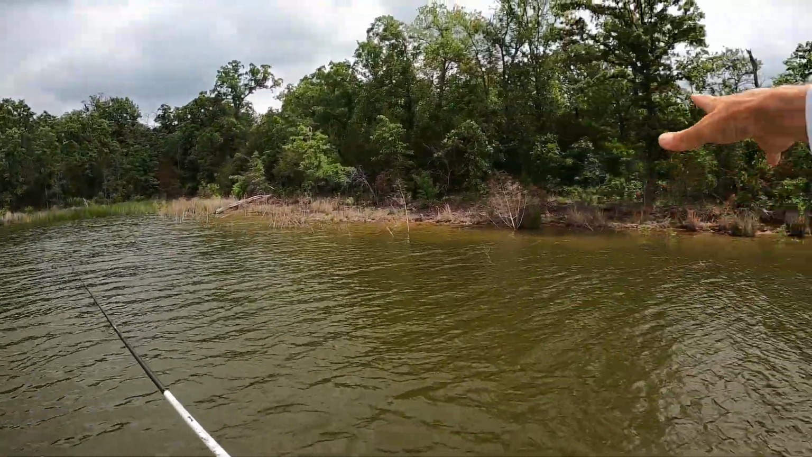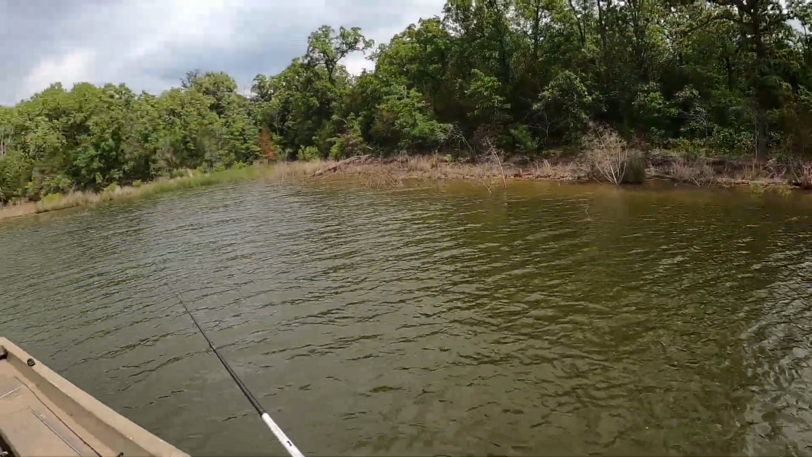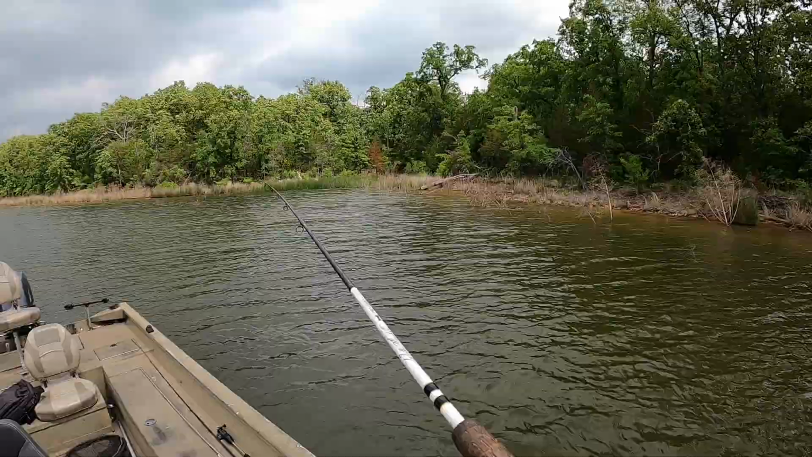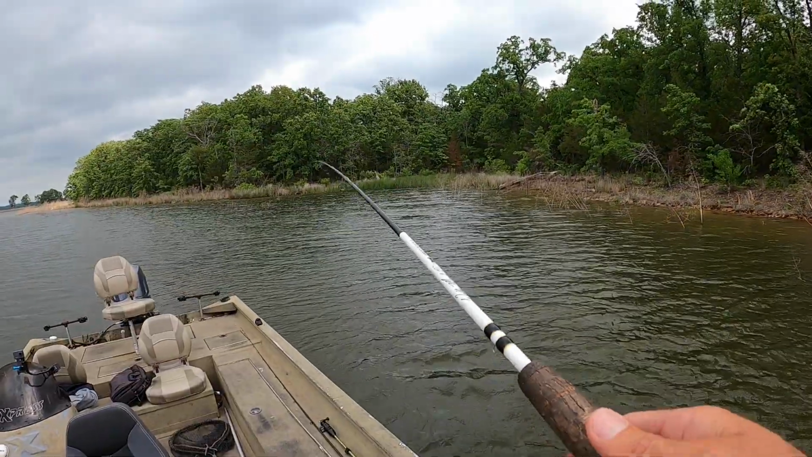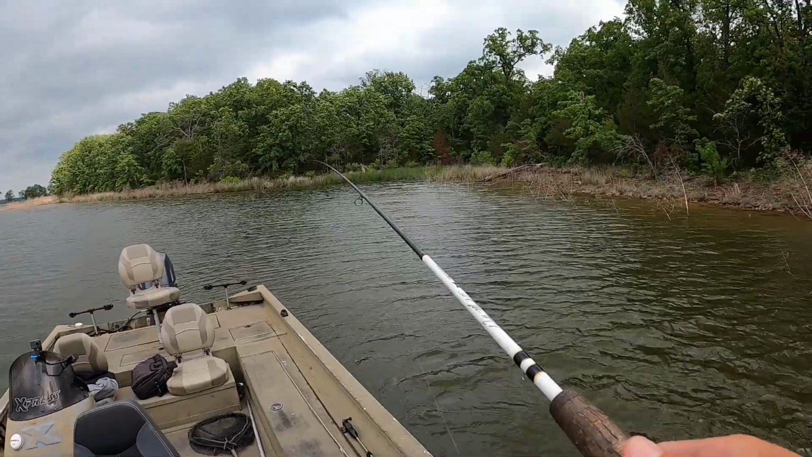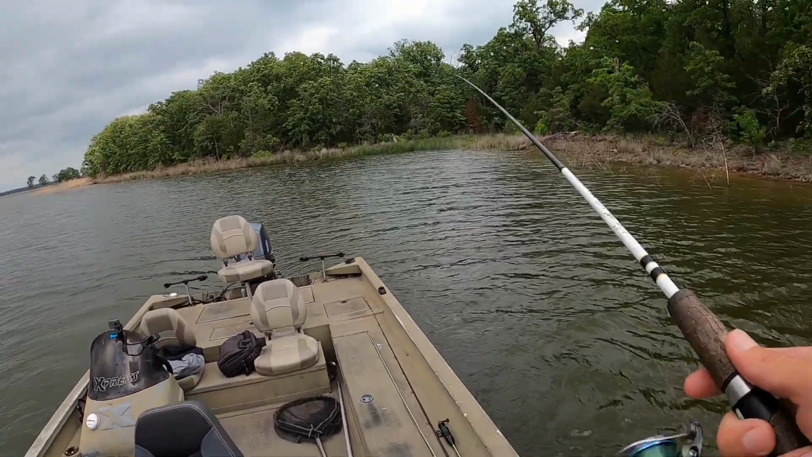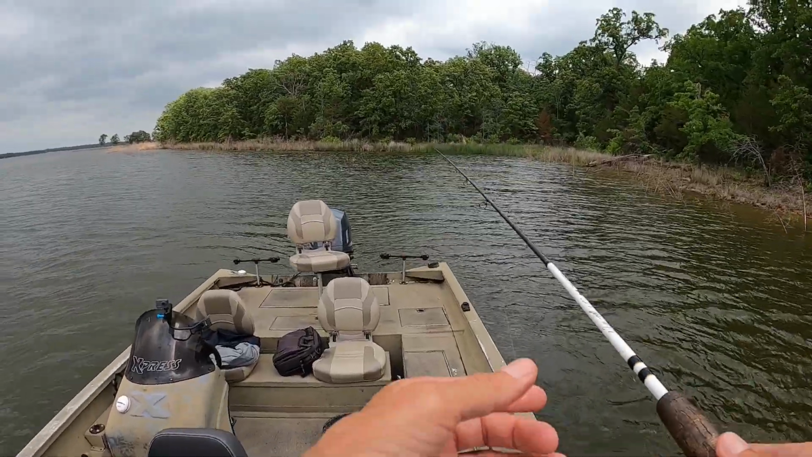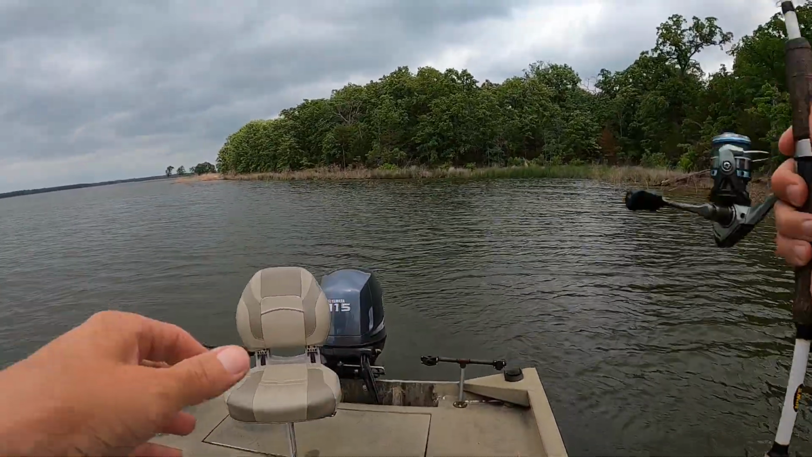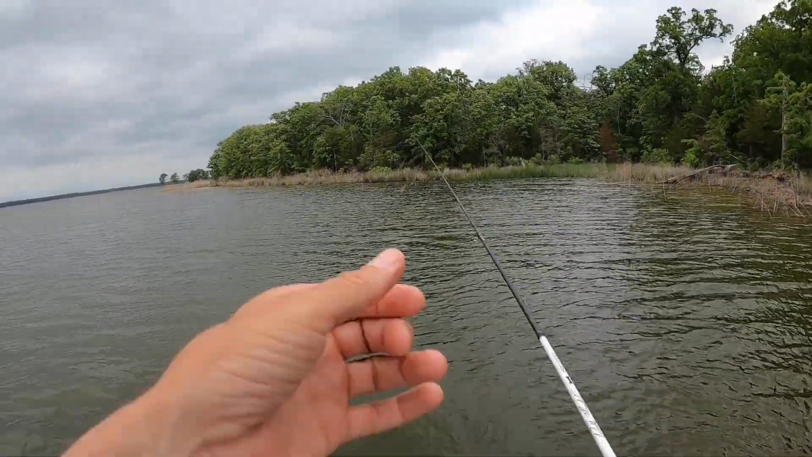There's clay banks all up there, real hard bottom, and they're out on this outside edge. I find, like I said earlier, that they'll spawn more so out on these points and things leading into the pockets, kind of closer to the main lake once the season progresses. And here it is, middle of April, and that's what these fish are doing.